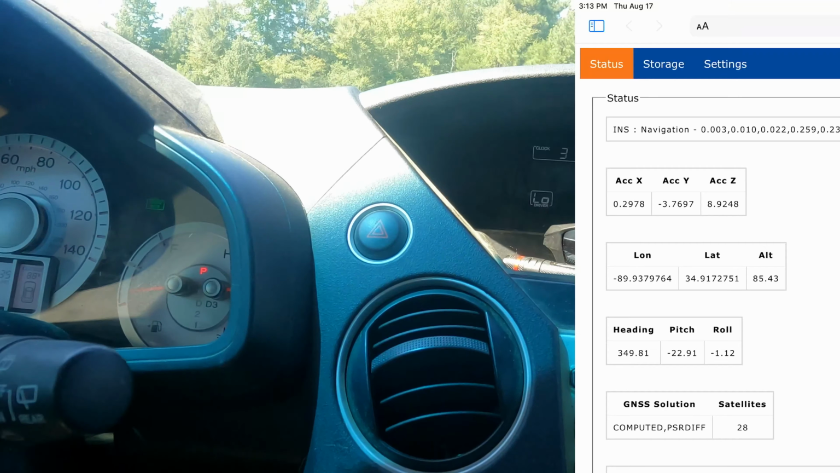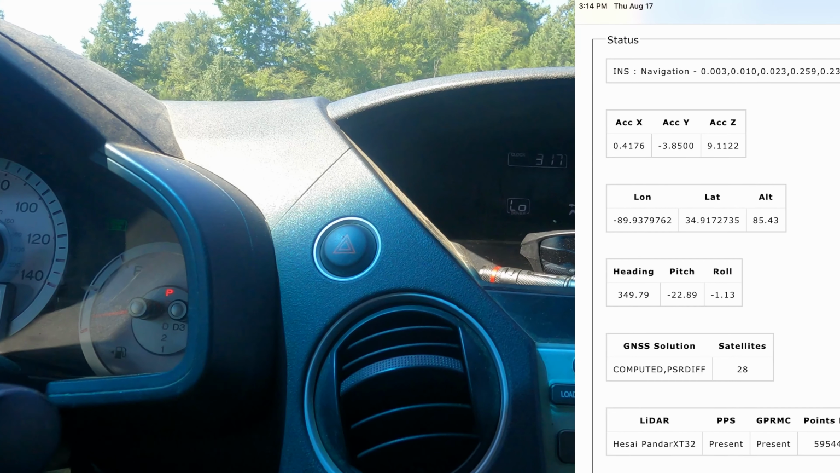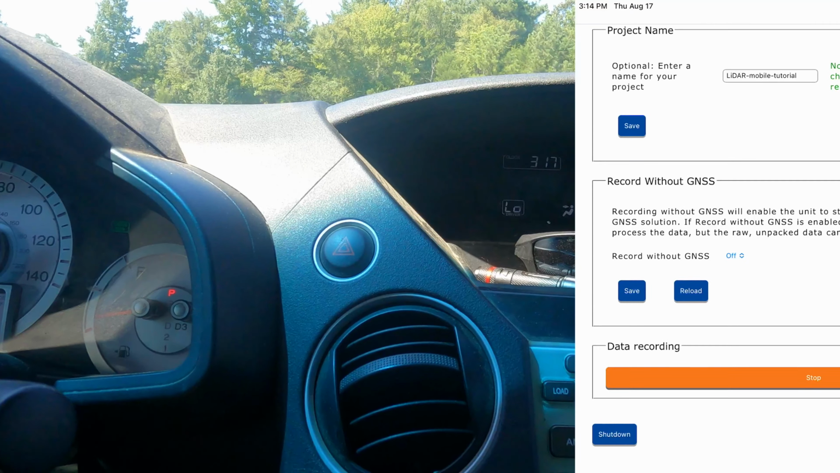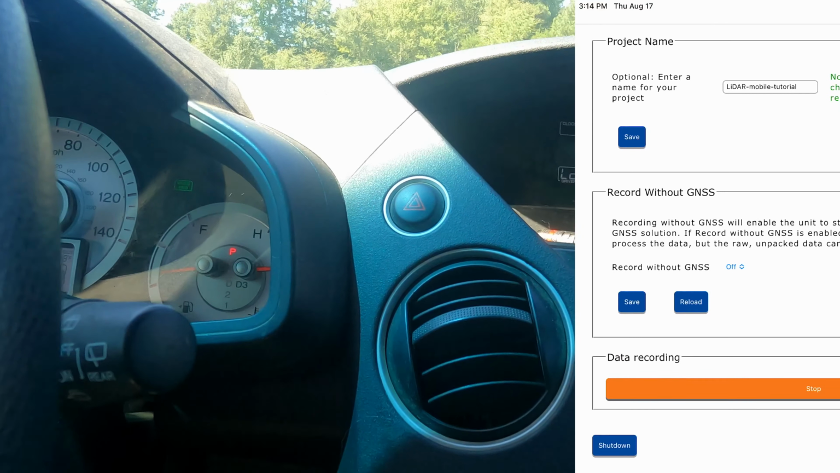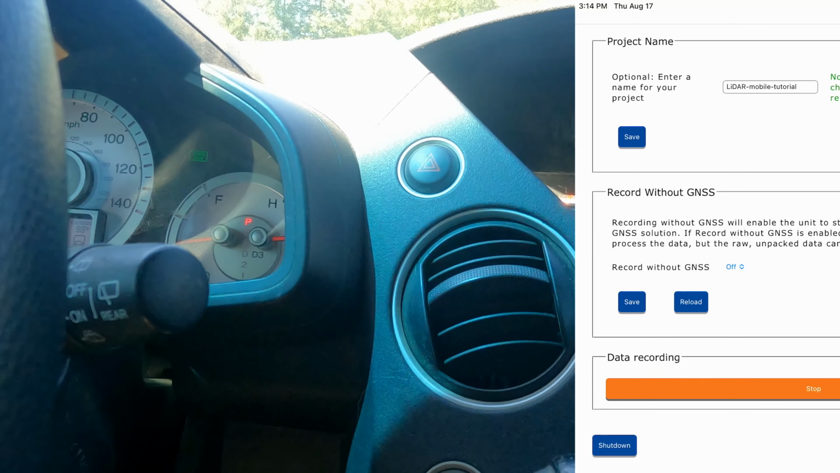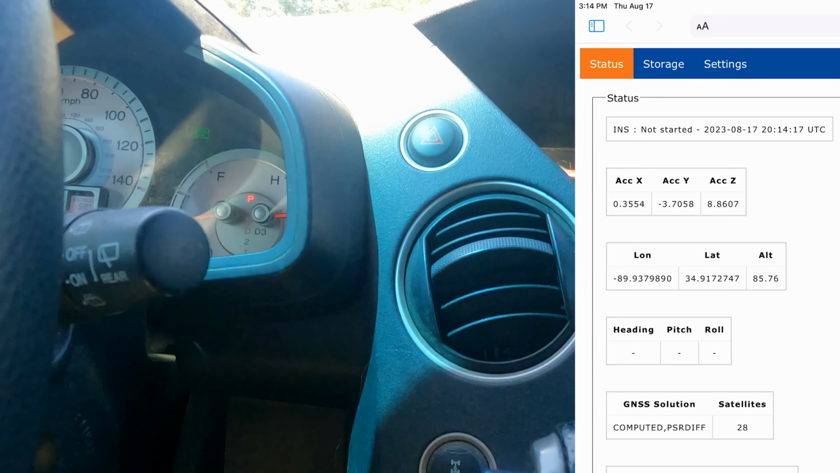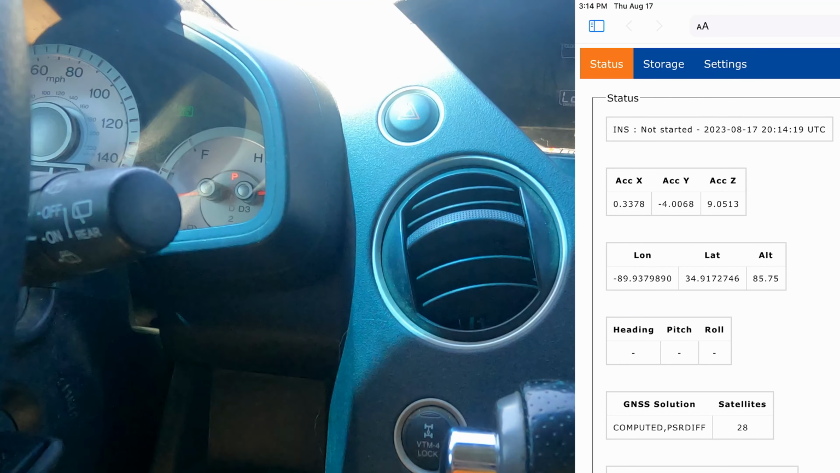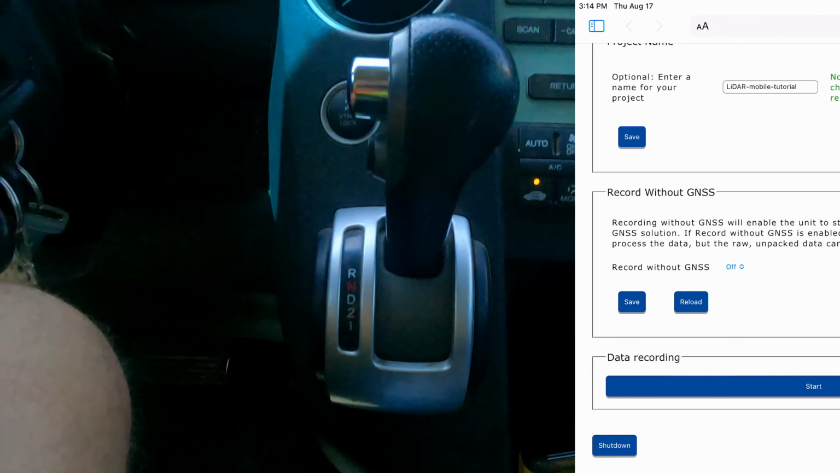We have now stopped, and we were going to wait 30 seconds while we're just sitting still. So we've already been waiting for a little bit, long enough. And so I'm going to scroll down to the bottom. I'm going to click on stop, and that will now stop the recording.